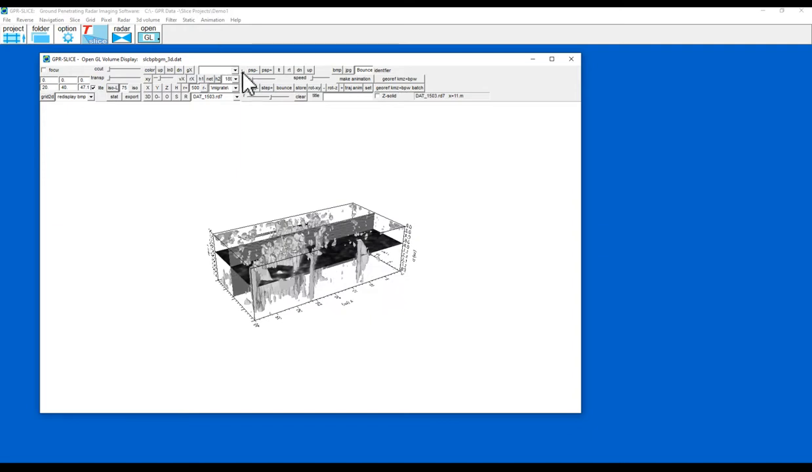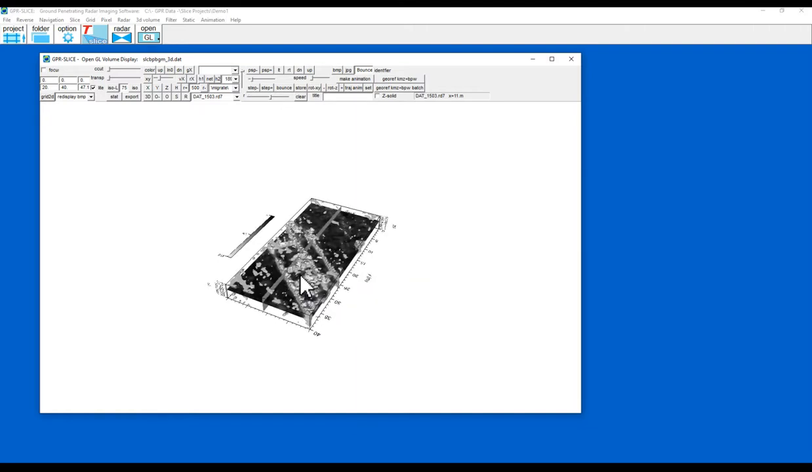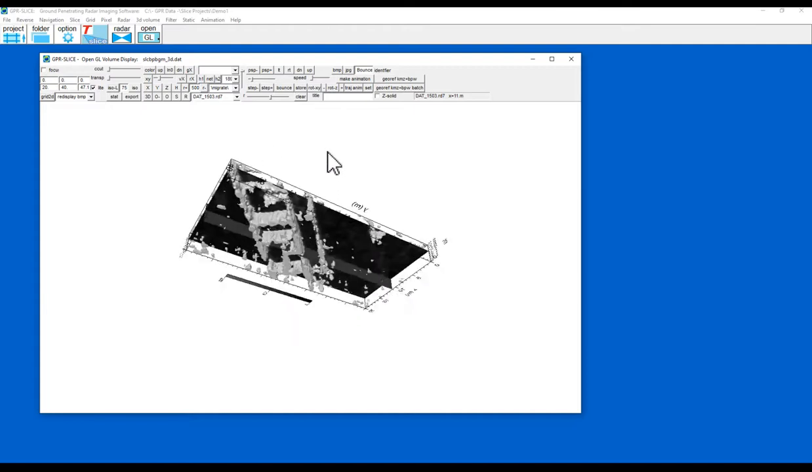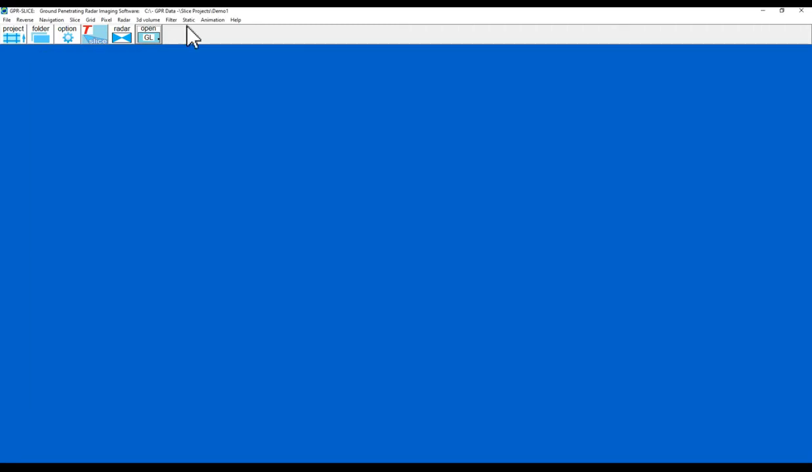And if I just make the vertical scale slightly less mad. It's very easy for us to make our visualizations. So as I say, we can export images and animations out of here very simply.